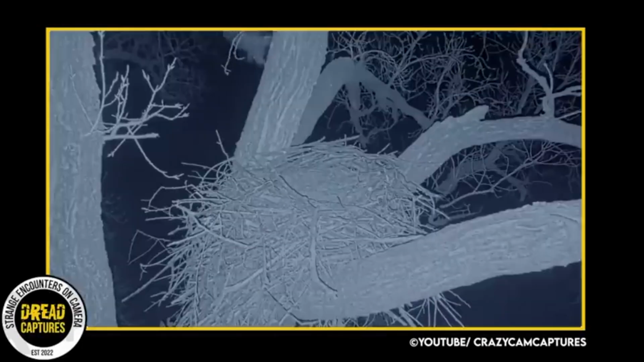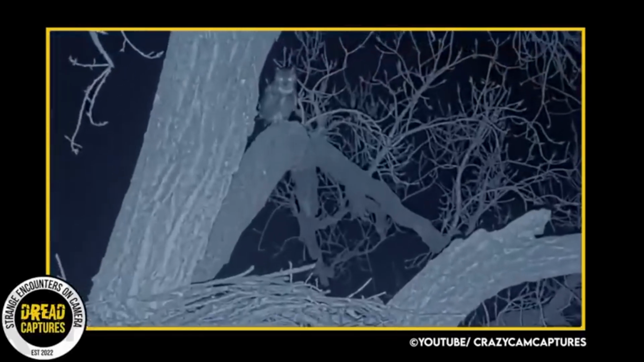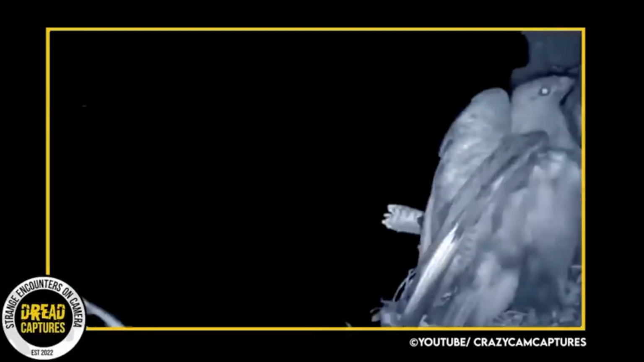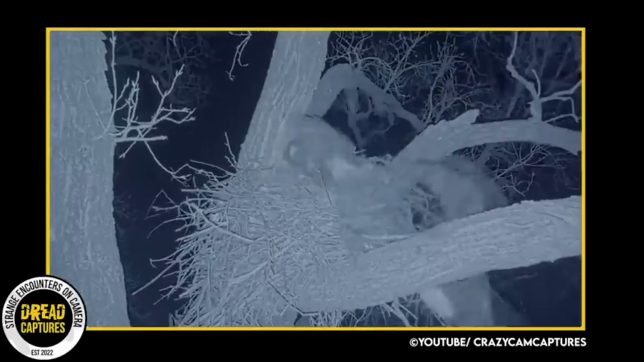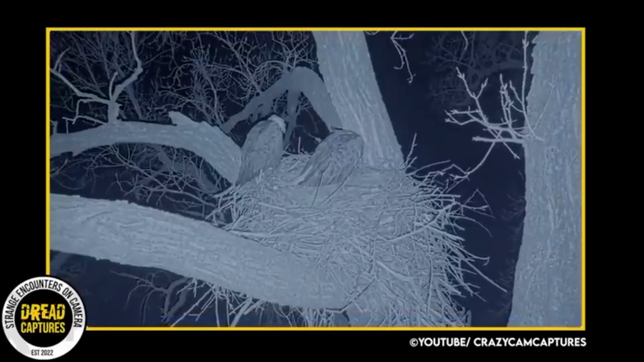In this clip, we see an eagle and its eaglets in their nest on the side of a tree. All of a sudden, boom, the strike happens. A horned owl has snatched an eaglet from the nest at warp speed. I used to always think of owls as bright-eyed and cuddly.